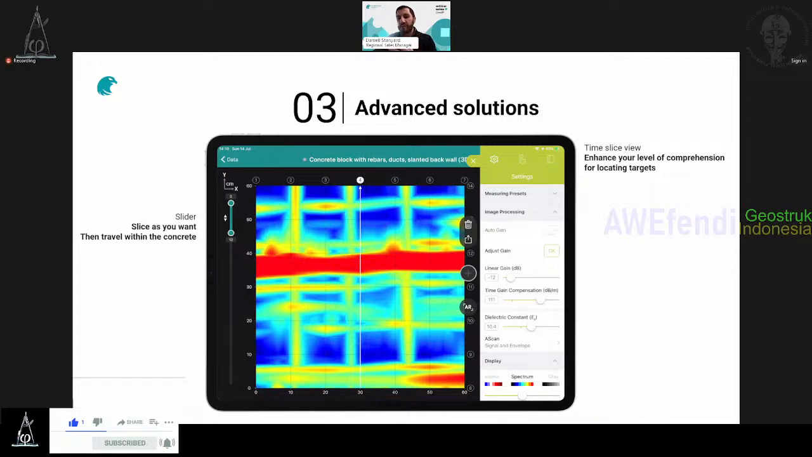Time slice view, what's that? That's a really cool feature. Why? Because B-scans are nice, don't get me wrong, but sometimes you have so much complexity inside the concrete. Depending on your expertise, because we have guys around who are super good with only B-scans. Fair enough. But sometimes you need a 3D view or a time slice, a C-scan, as I called it before.